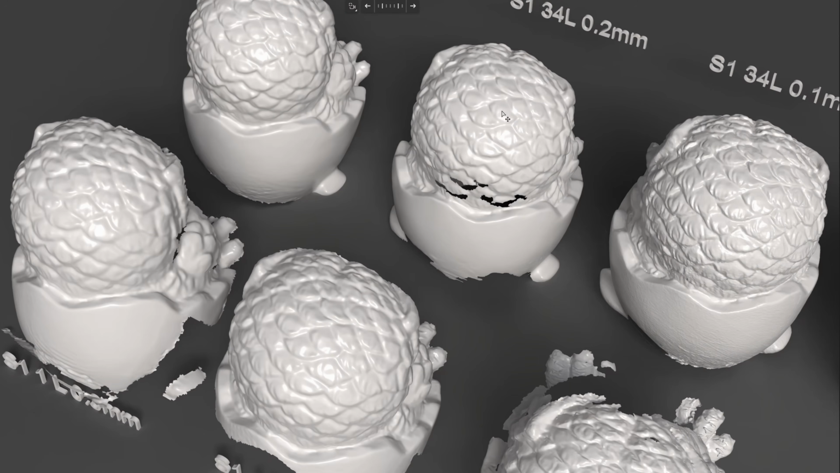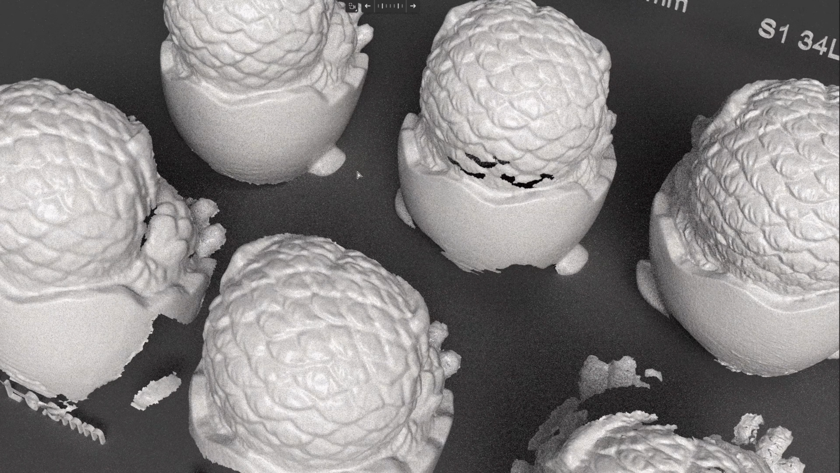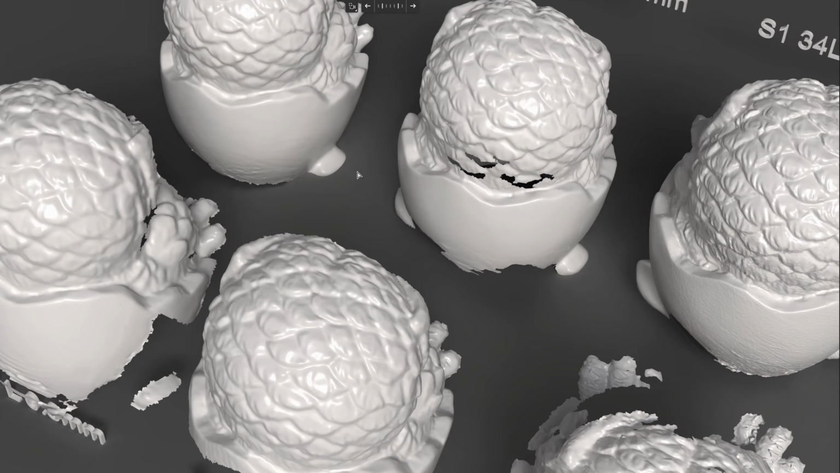And if I move to 0.2mm, in the front is the 34 line and in the back is the single line. You can see that it gives higher detail than the 0.3. Between the 34 line and single line, they give a very similar result as well. So at 0.2mm, when you switch between these two modes, 34 line and single line, you will not deteriorate the quality of the scan.